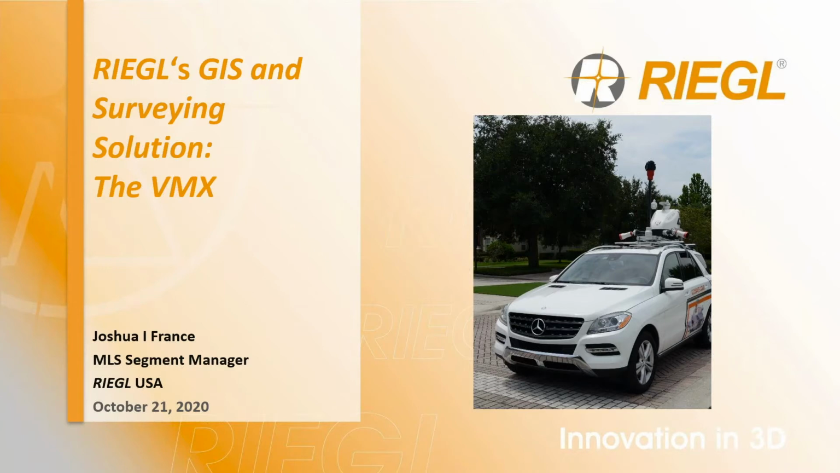So today's topic is going to be about the VMX and how it's our solution not only for high quality survey, but also for GIS applications. And for those of you that may not know, GIS, of course, is the graphical information systems, often associated with programs like ArcGIS from Esri. There are a couple other GIS tools out there that are not Esri as well, but Esri is a big player in this market, of course.